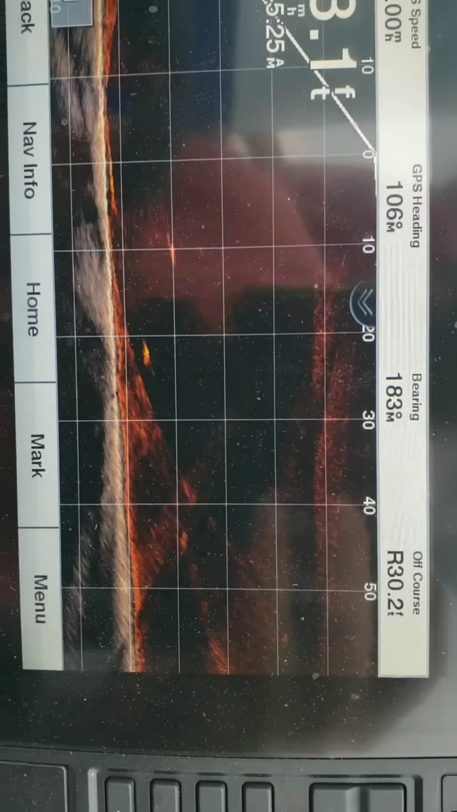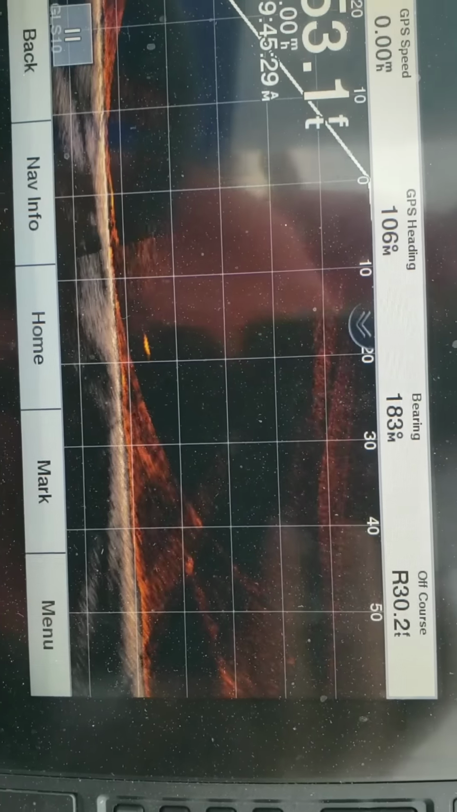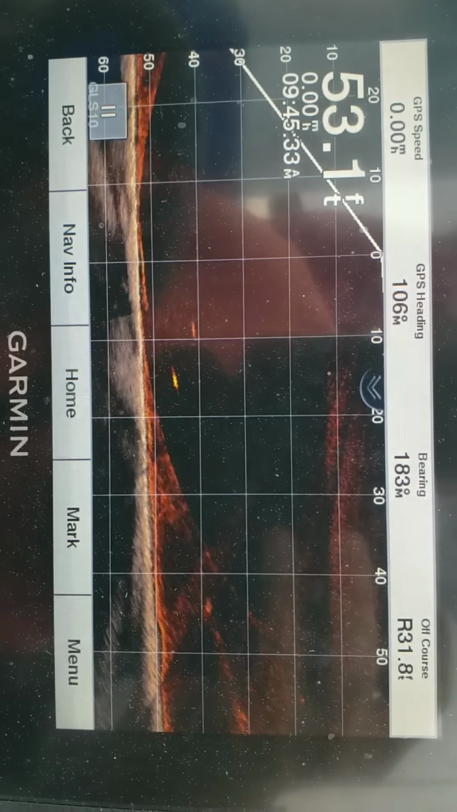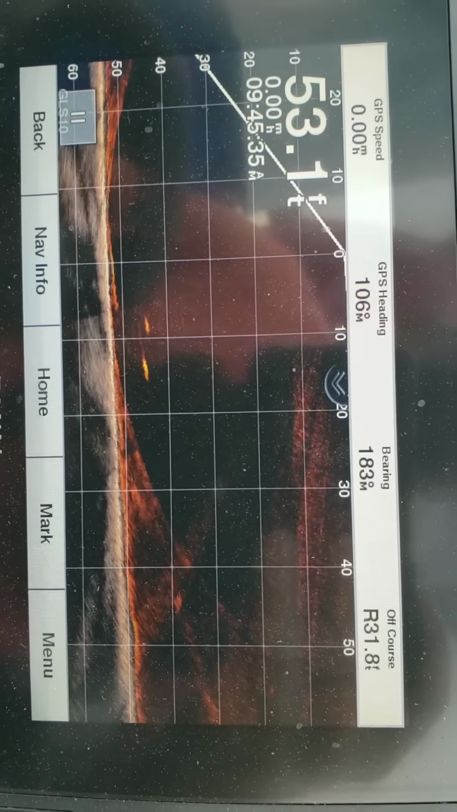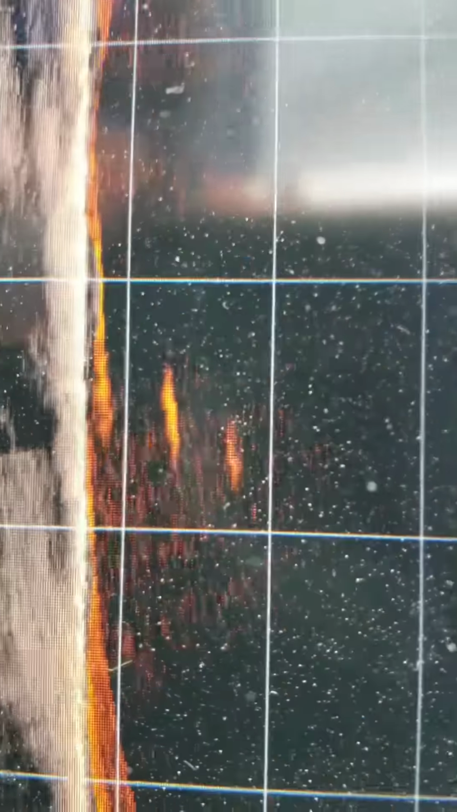He's interested in Christian's jig. He's coming back for Peyton here. Yep. So he's just swimming around. I'm going to zoom in on it. There's the jig, and the big arc to the left is the fish.